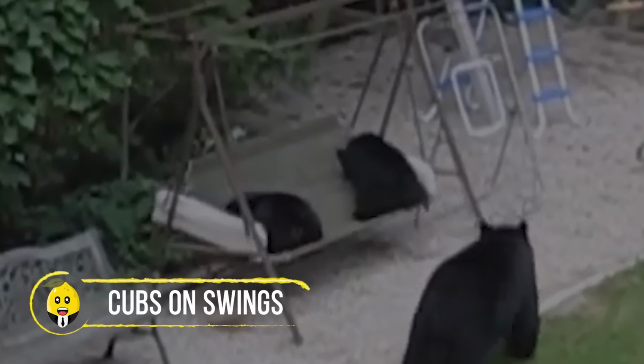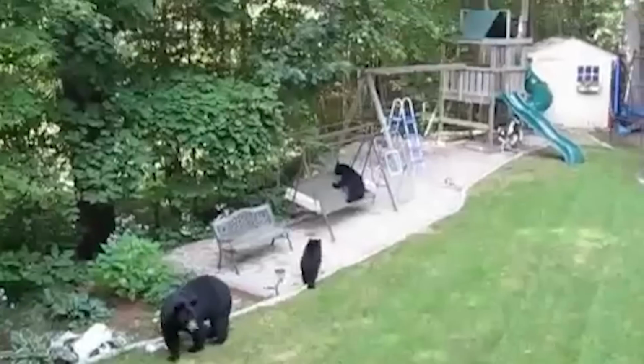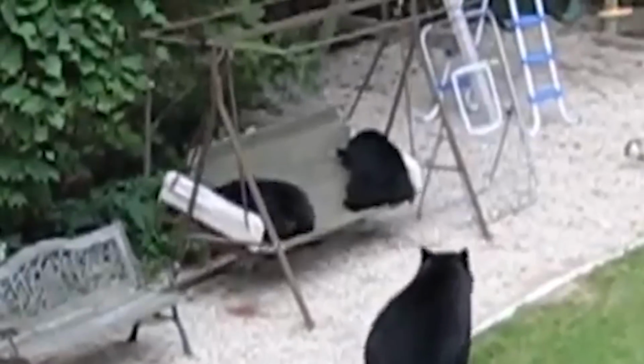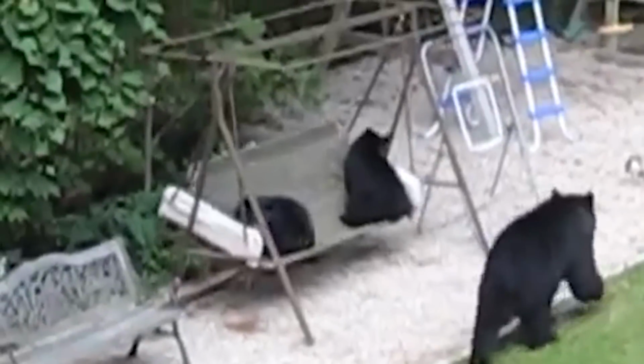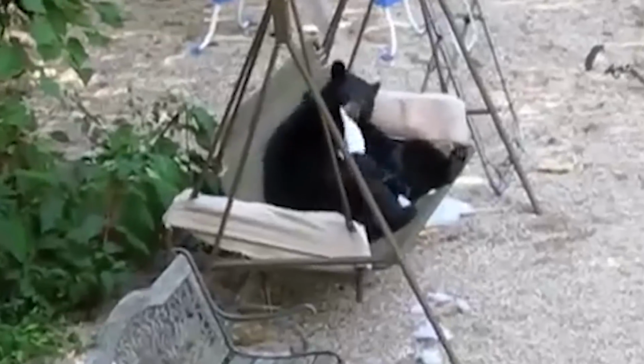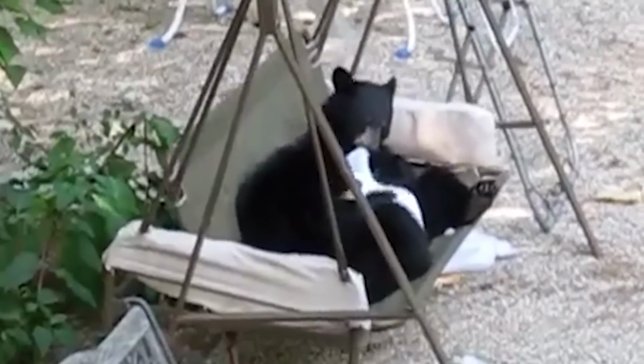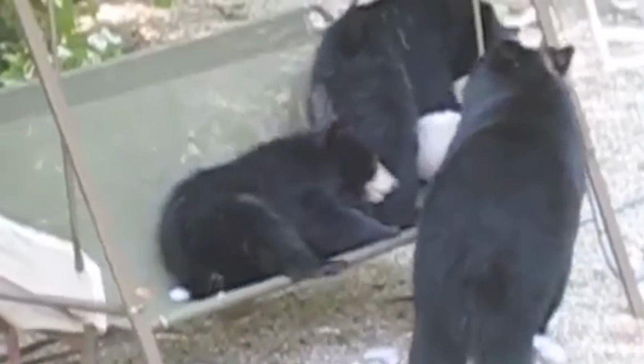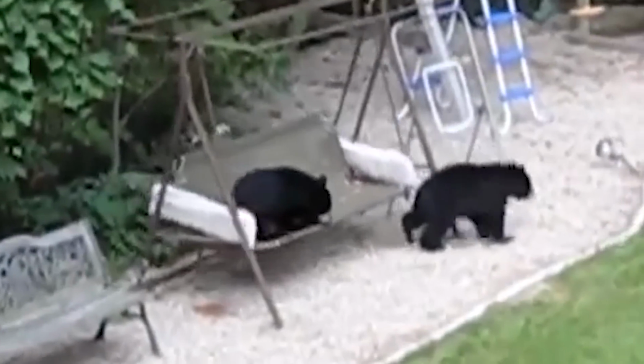Cubs on swings. Swinging is really fun, as shown by these cute cubs who hijacked a backyard with their mother and took control of a porch swing. Tearing up the cushions, they really enjoyed the satisfying ride. Swaying back and forth, they cuddled one another. But as the mama bear came, they got down and left, one with the shredded cushion.